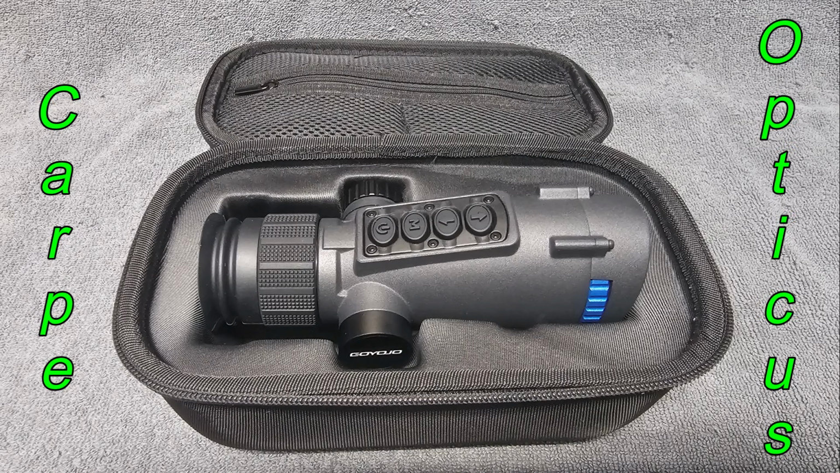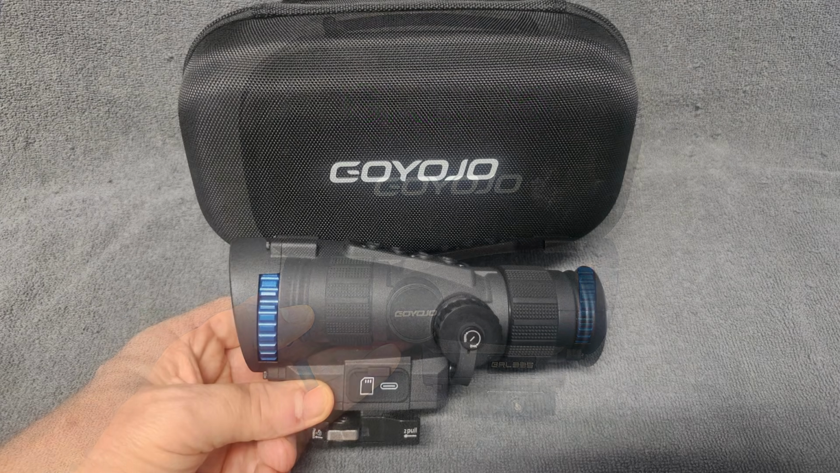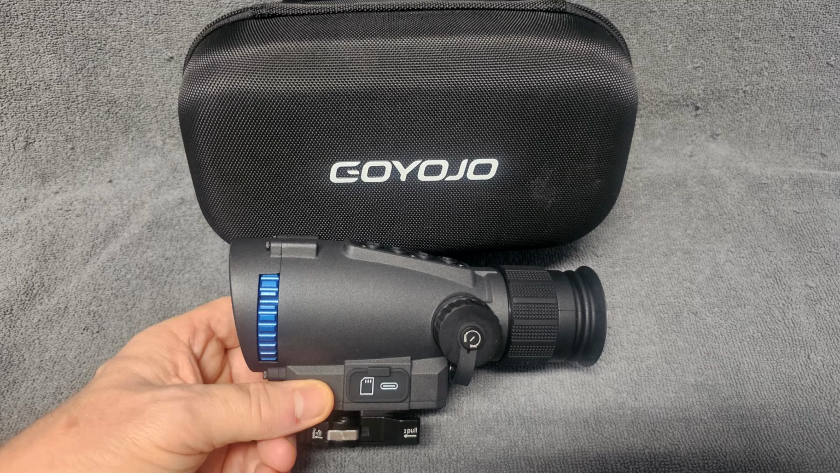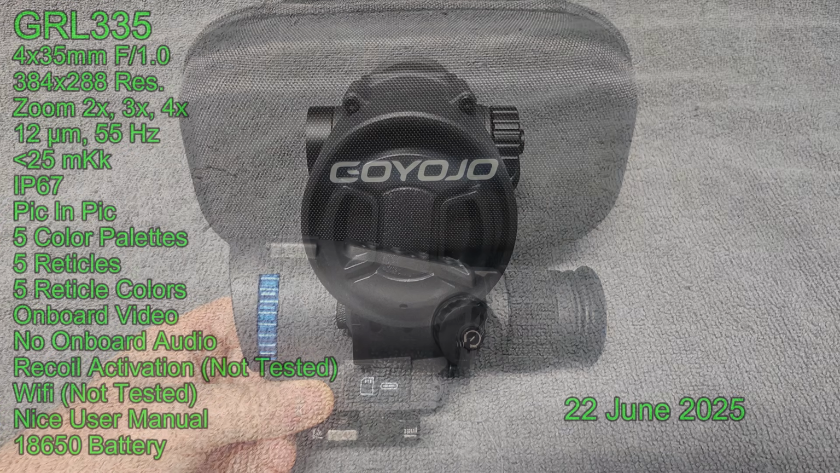Carpe Opticus. I bet you haven't seen one of these before. That is a Goyojo GRL335 thermal weapon sight. It's a neat little weapon sight, coming at 384 resolution. Looks a lot like an ACOG. Works completely different than an ACOG.